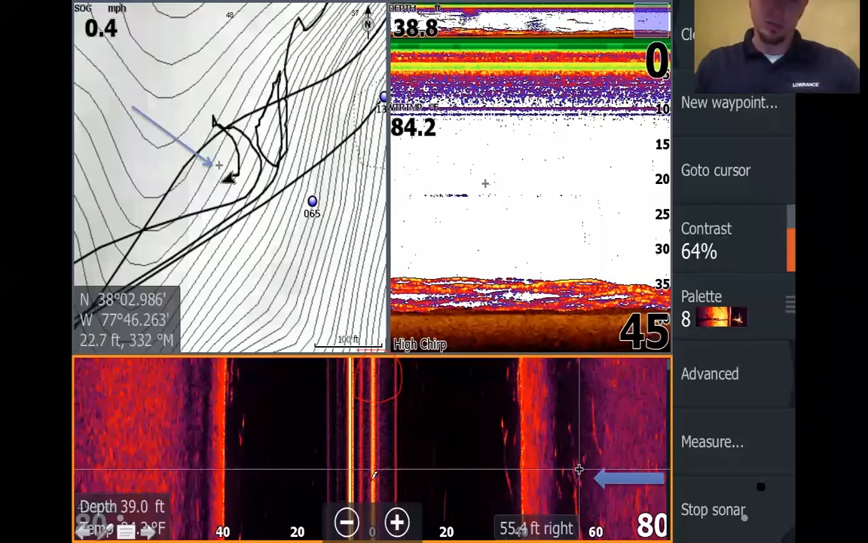It's marking from where that transducer was sitting in the center line out to that object. So that's how it's measuring.